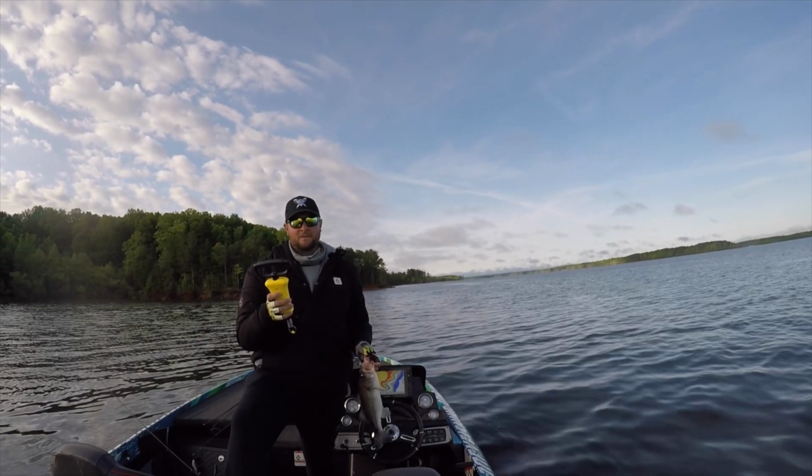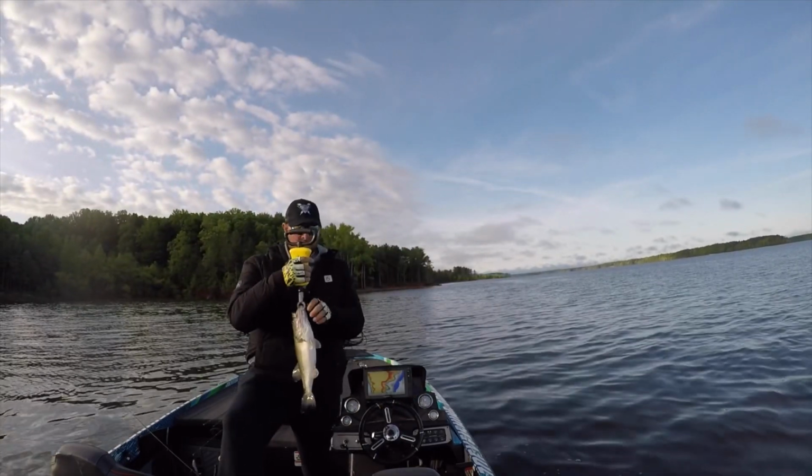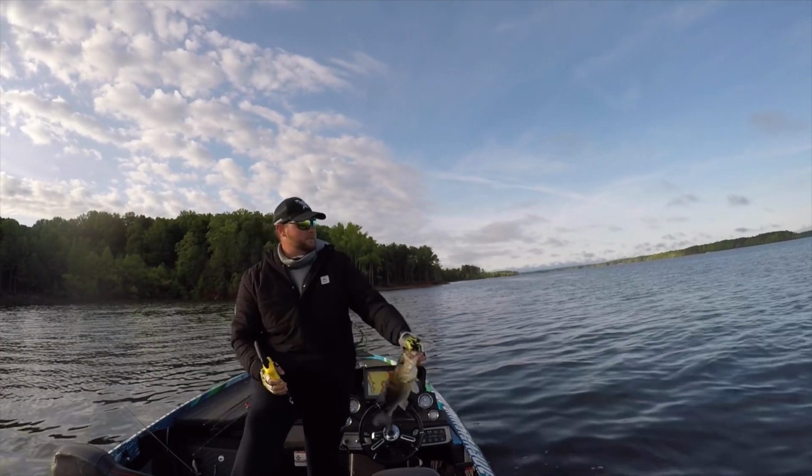So that's going to be an easy pattern to run. It's just, can I catch big ones doing it? That's what I need to learn. It's a 2-pounder, 2.05, so a little over 2.